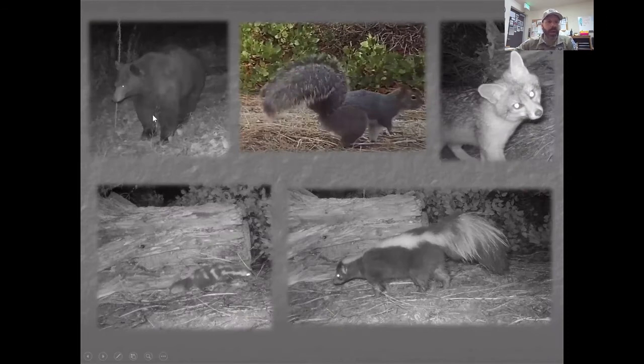We've got black bear, squirrel. This one over here in the corner. Are you able to see that, or is it blocked by the video?